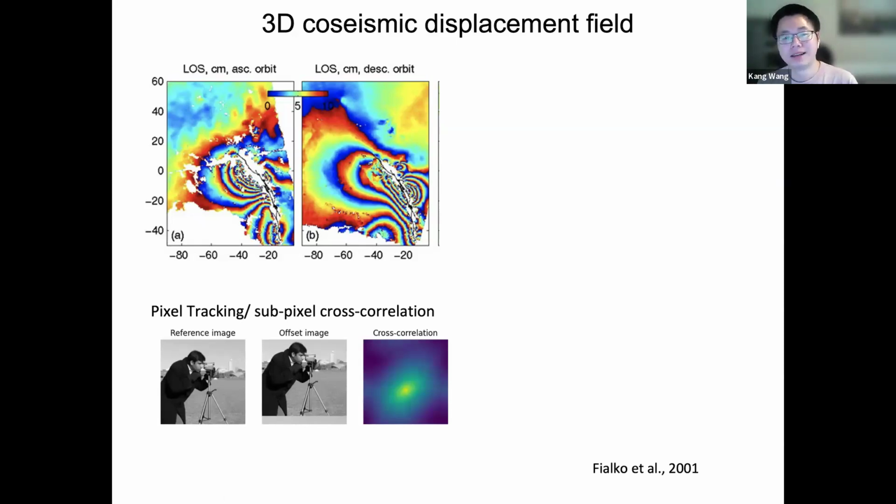In addition to that, you can also use the amplitude information to map the deformation along the azimuth direction, because as we know, InSAR is only sensitive to the line-of-sight deformation. So to get the three-dimensional deformation, you need a cross-track measurement, which is often done by a method called pixel tracking or subpixel cross-correlation.